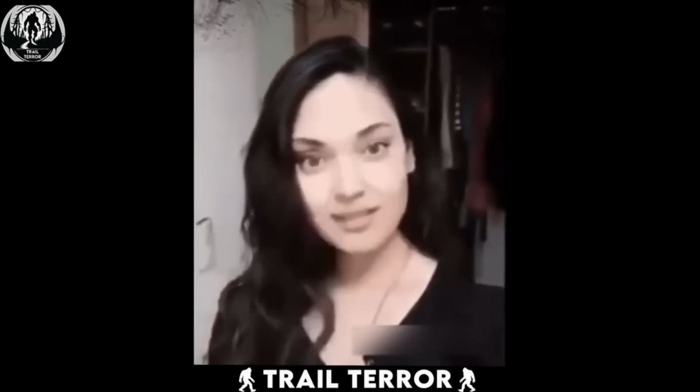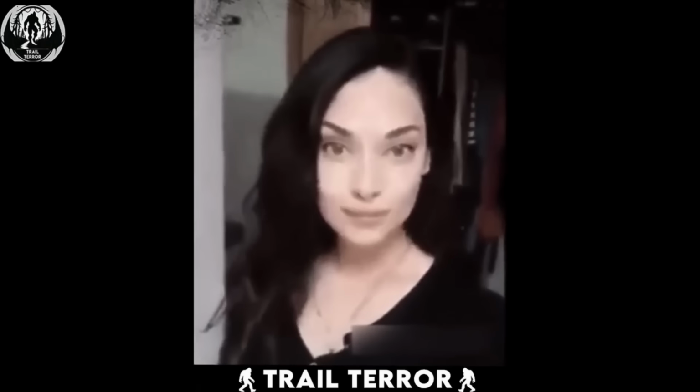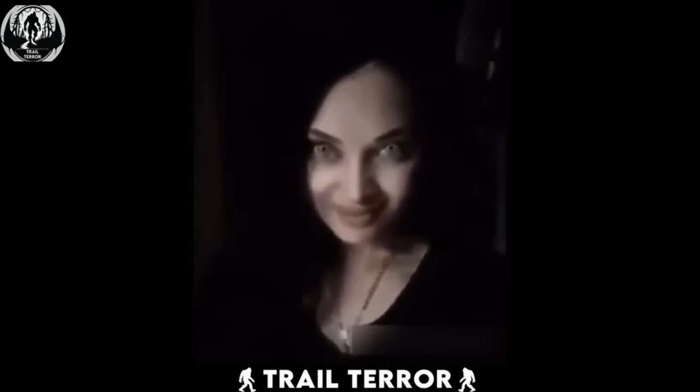Uploaded by a TikTok user, this video captures a girl demonstrating how her lenses appear in dim lighting. As she walks backwards into a darker room, her features start to shift. The seemingly normal contacts transform into something eerily glowing, giving her an unsettling, almost witch-like appearance.